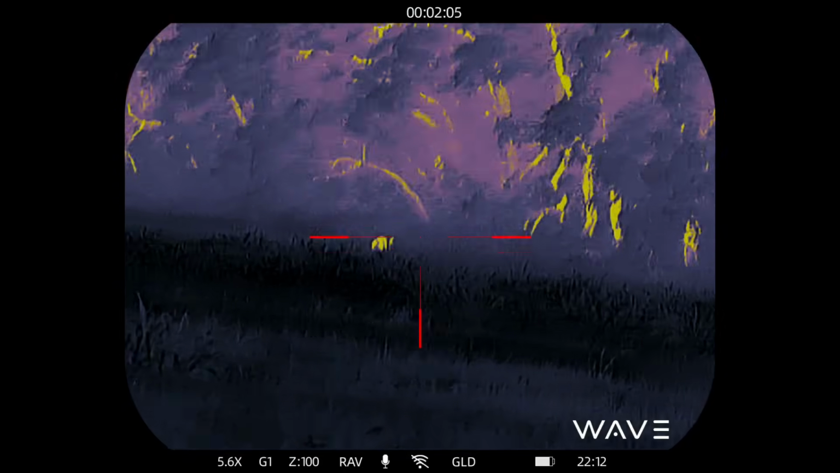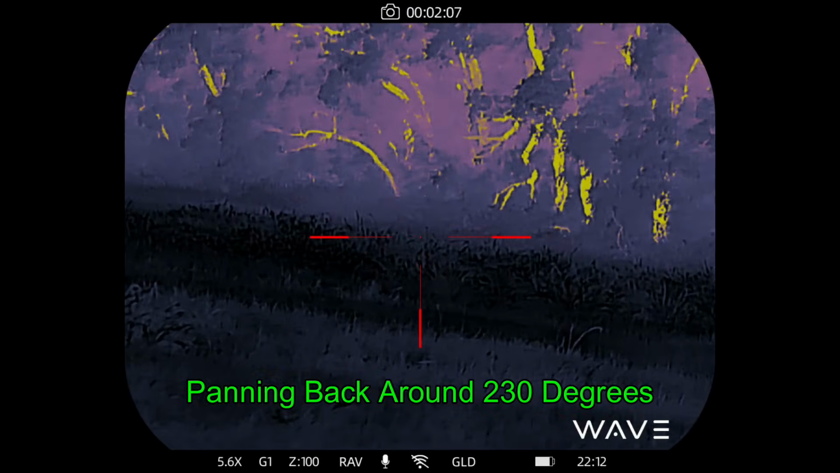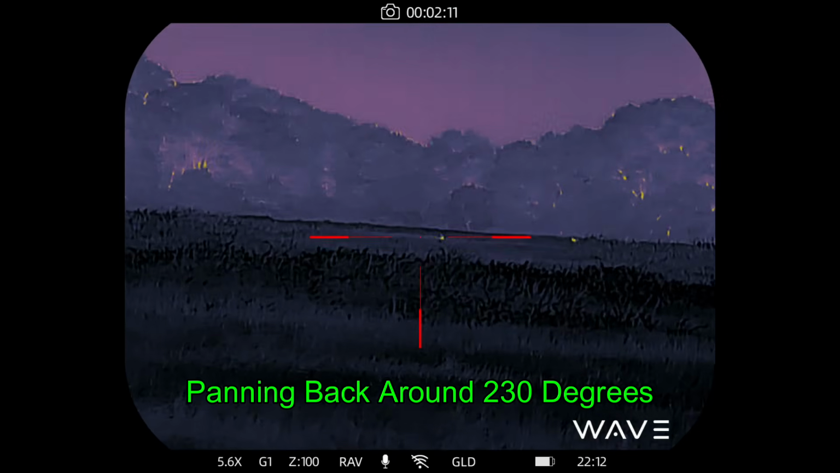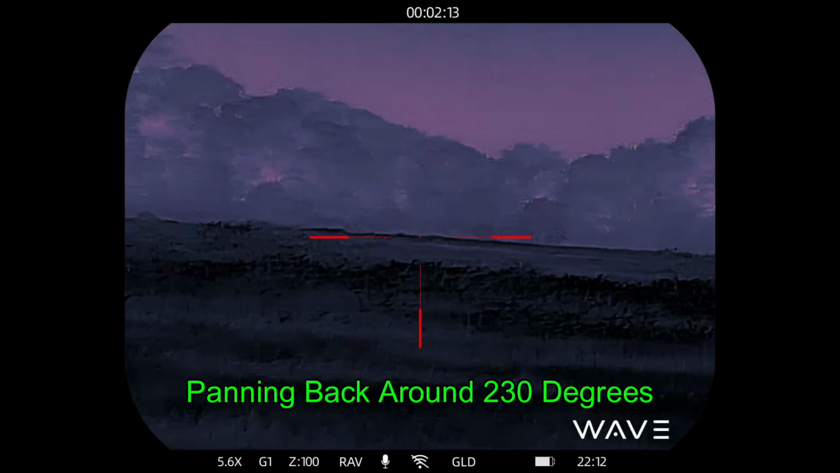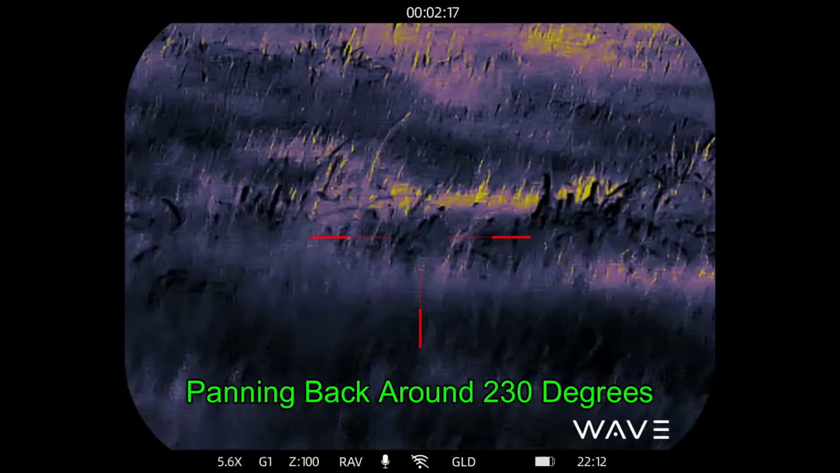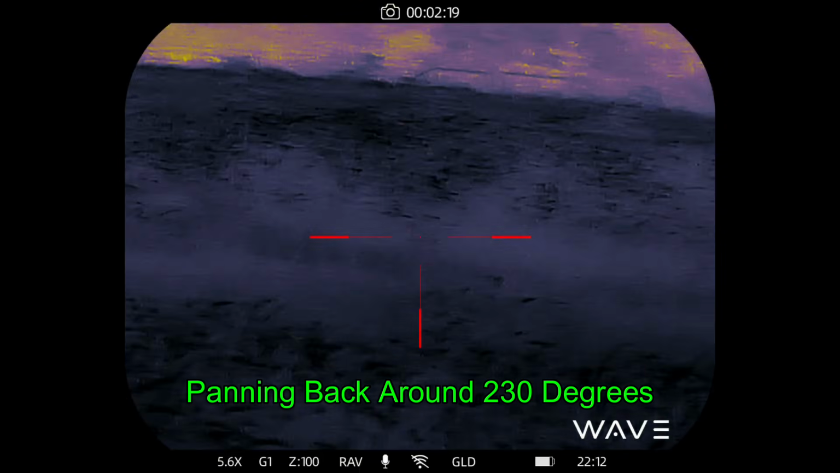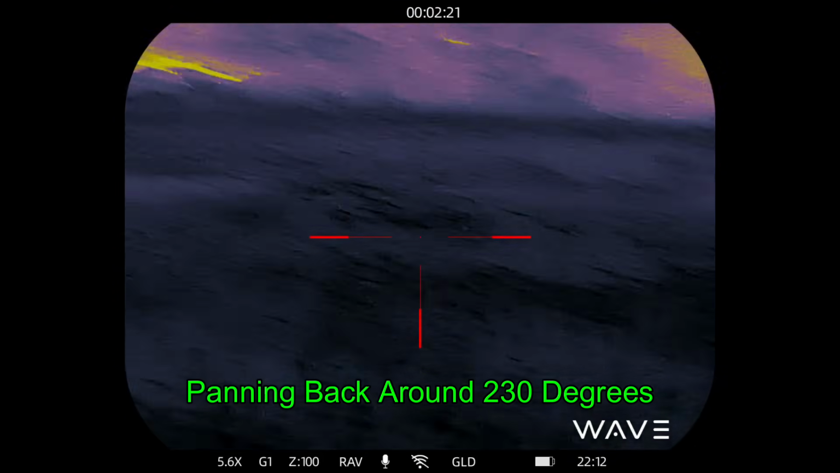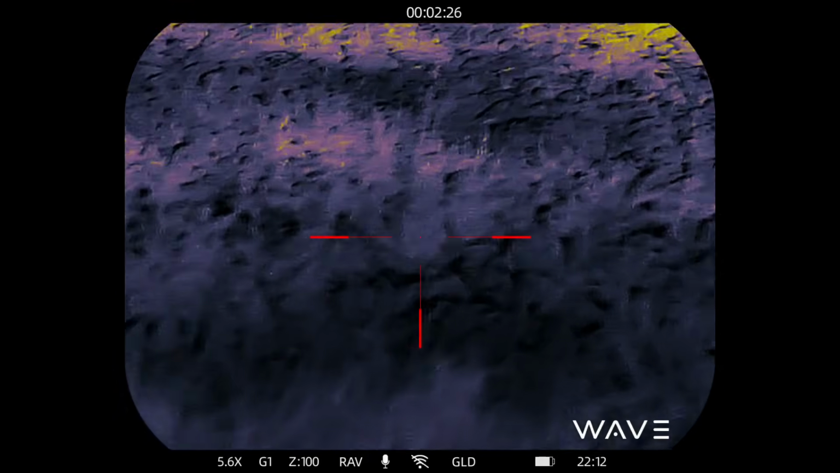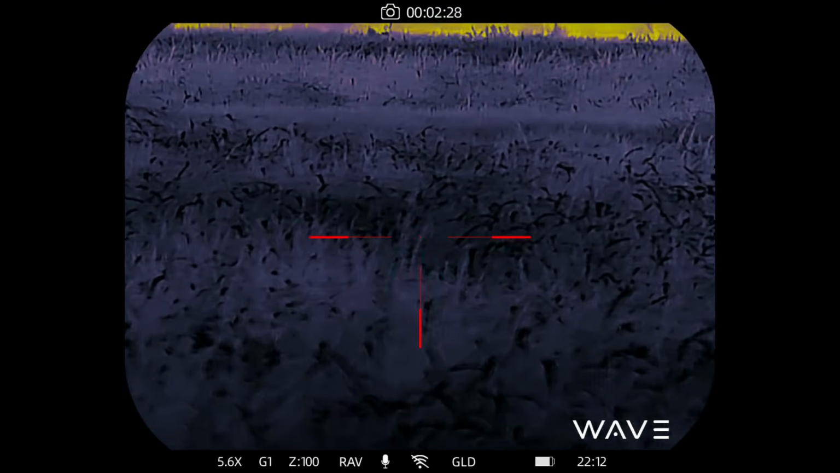And that one gets hit and hit again, and it drops into the creek, dropping probably about 15 or 20 feet down to the bottom as I pan back looking for hogs over an arc of about 230 degrees, and I've got hogs scattered everywhere. Oh boy. Which is exactly what I did not want to have happen. In high grass, safety's back on, and I can't see any of them. This is going to be terrible.